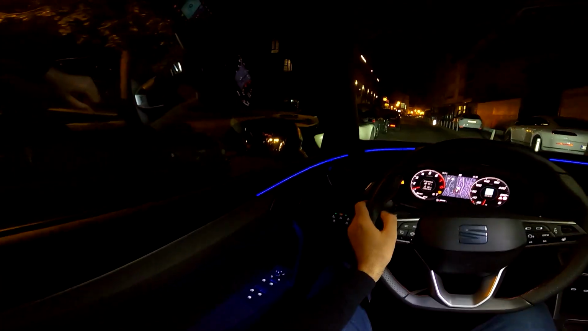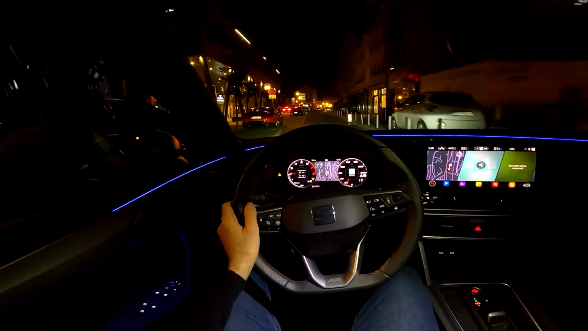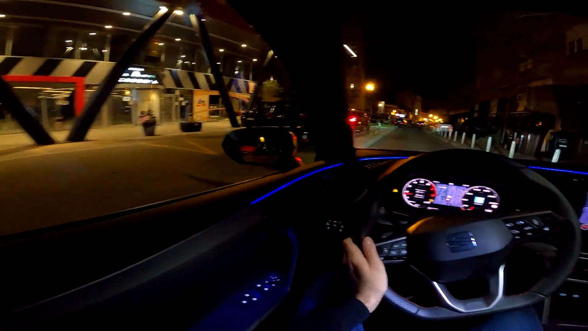We have a nice McLaren here and a Ferrari, and the BMW 8 Series.